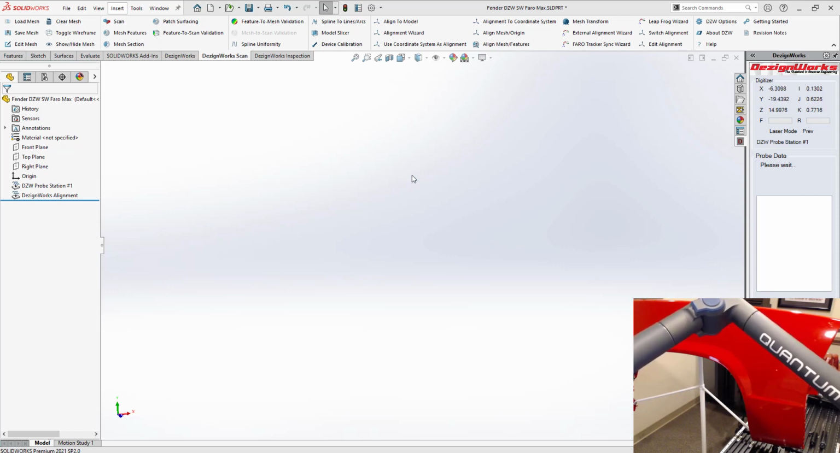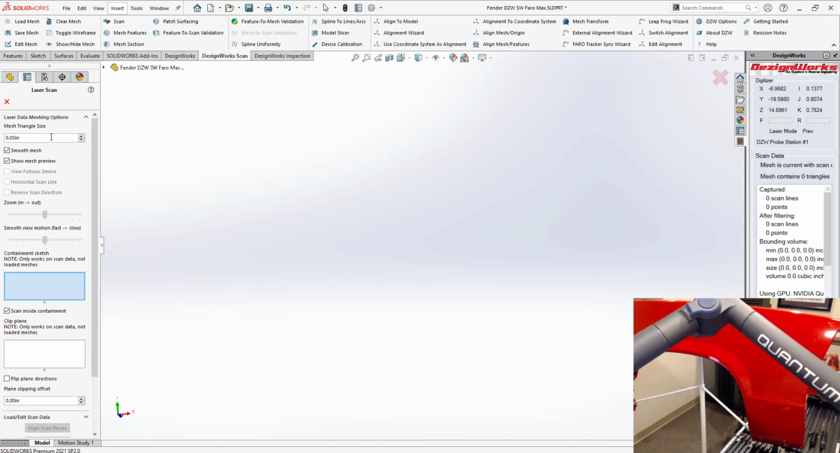So DezignWorks is very easy to use. We simply hit the scan button. Since this is larger, we're going to go ahead and increase our triangle size. And what really separates us from others is this is going to be actually scanning and making a mesh live, not a bunch of pretty dots and periods you have to put together later.